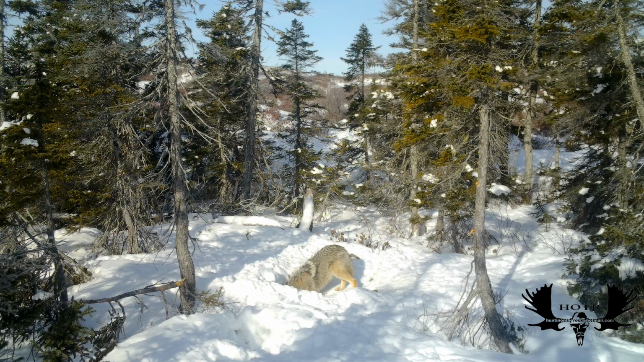The very next day after that romantic fox night, this single coyote showed up, and by the sounds of things, he didn't care about a few bones in his meal.